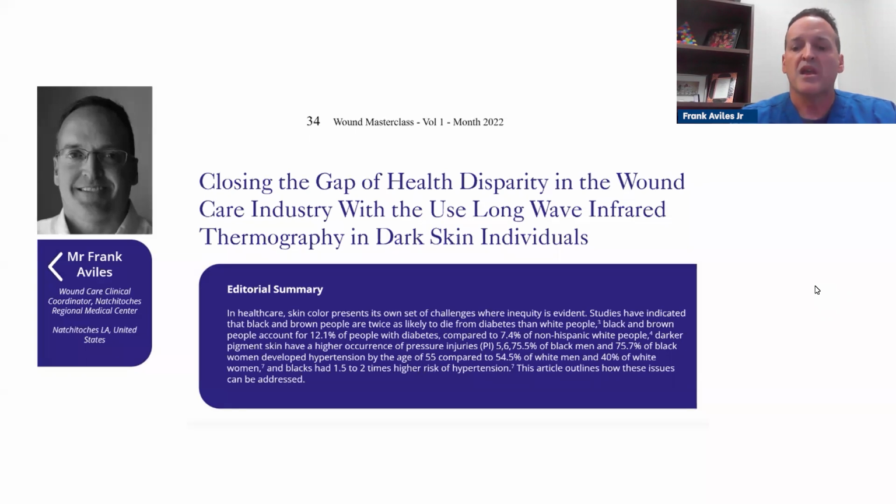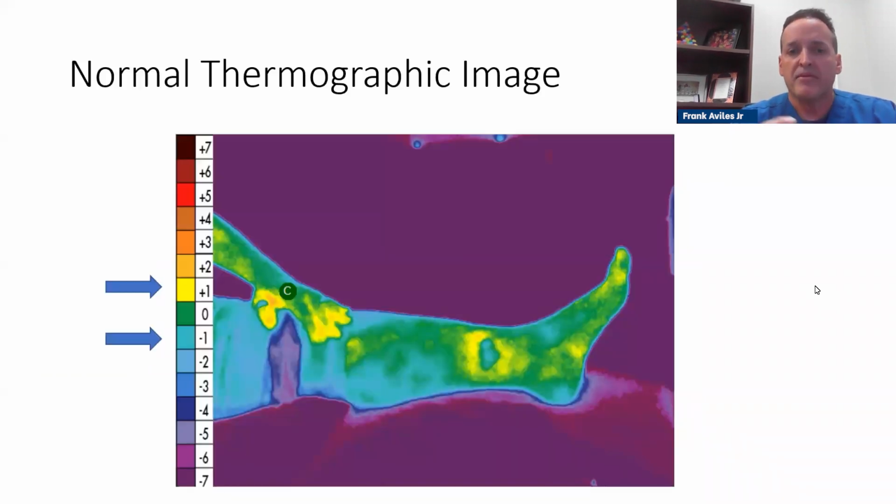There's a lot of work that I've done with this. And I'm going to tell you that long wave infrared thermography doesn't discriminate. It doesn't look at the melanin content. It will look at what's happening on the skin and below the skin level. So before I can tell you a lot about the images, I'm going to give you a quick tutorial on what we see.